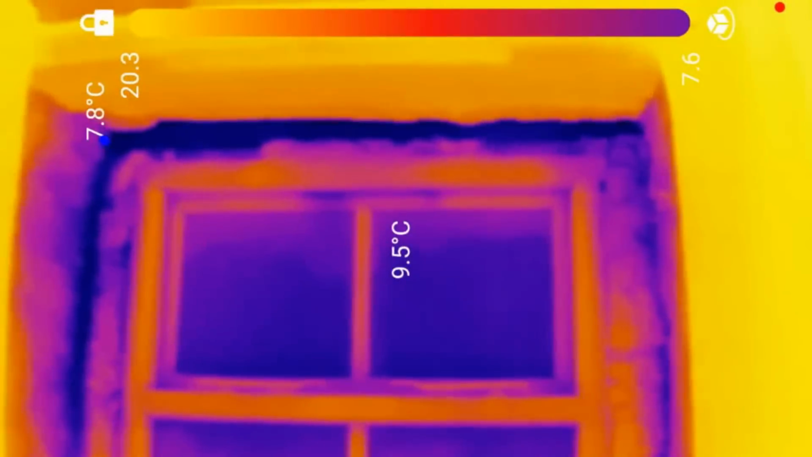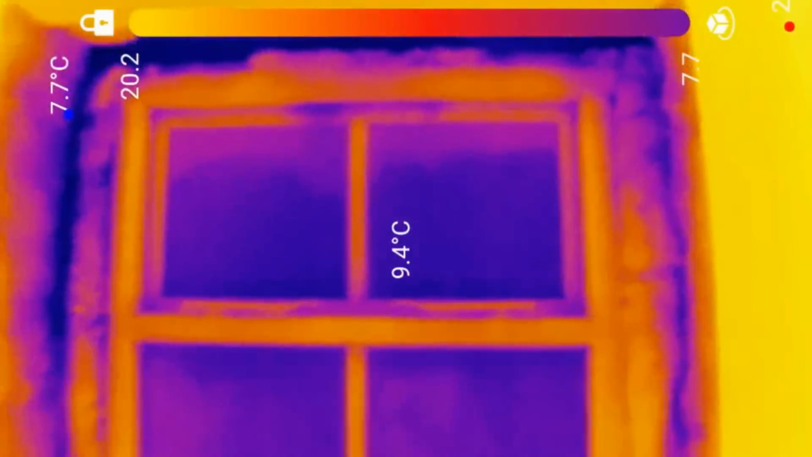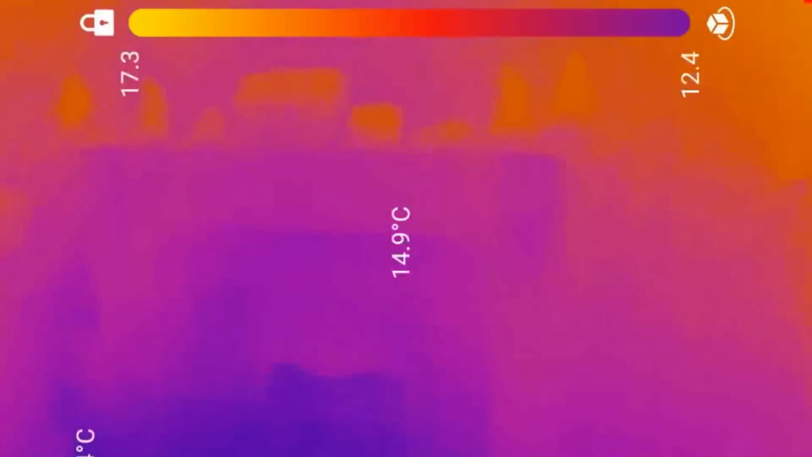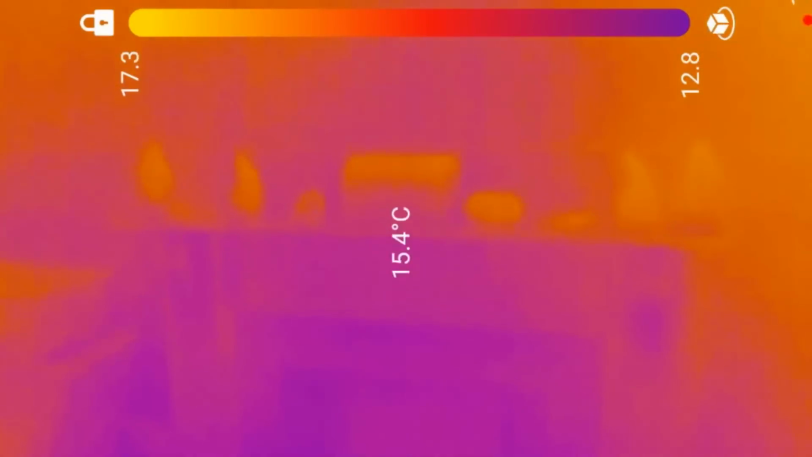Yeah, but I suppose if you had the windows boxed in, or you had shutters, you would decrease it. It'd make a big difference, wouldn't it? So this is the fire that obviously we can't use anymore.